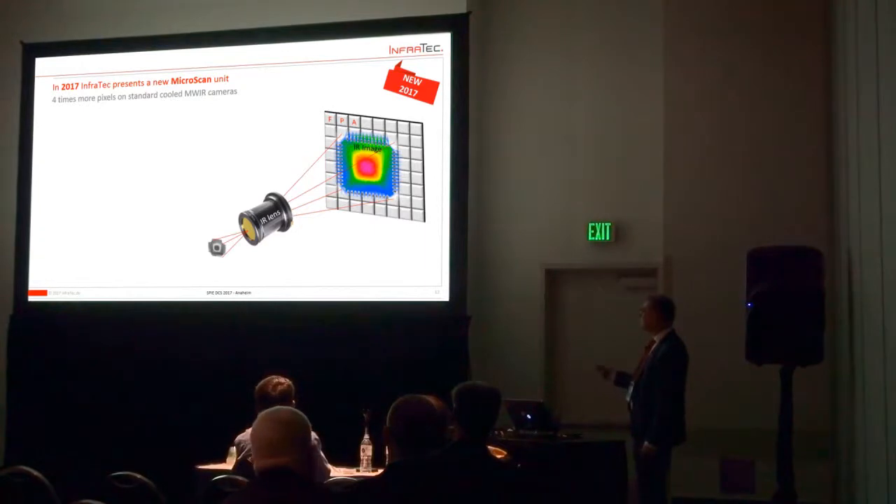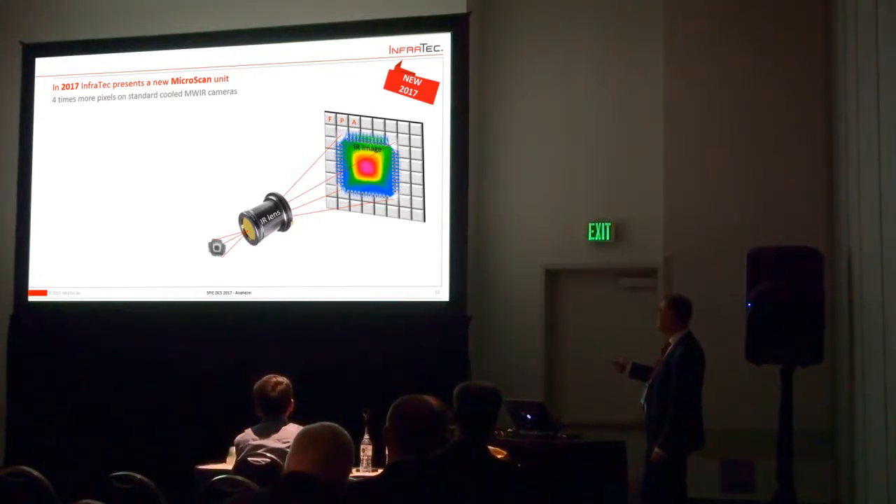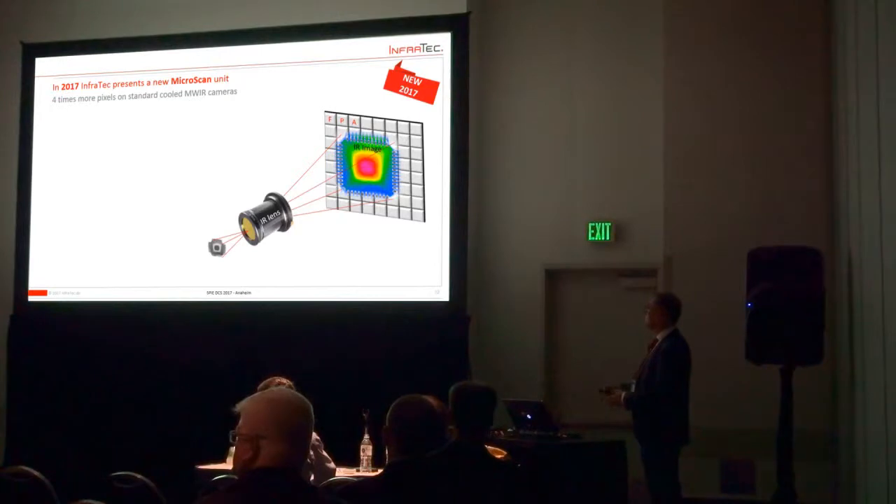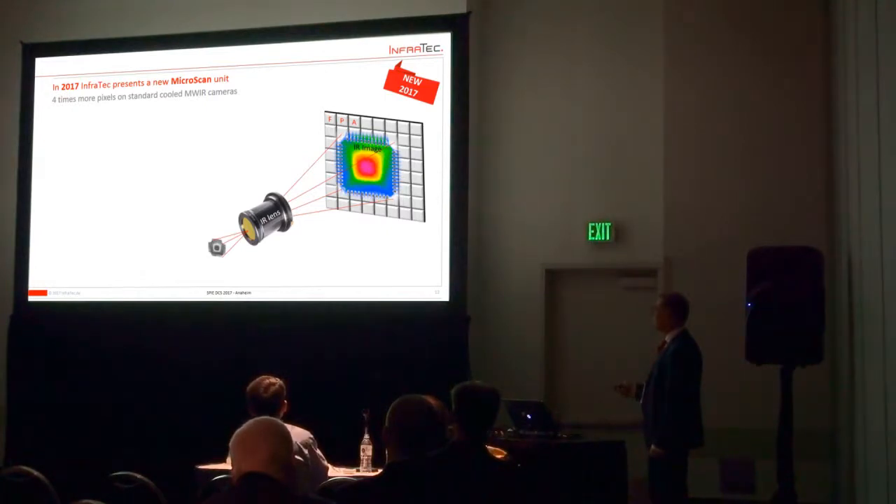How is it going to work? So this is a standard infrared camera, like a visual camera. We have an object, we have a lens, in this case an infrared lens. And the object will be imaged on an FPA, a focal plane array. It doesn't have as many pixels as we will not see them, and this is the infrared image. So this is the standard optical path. Maybe there's a filter in between, but it doesn't matter.